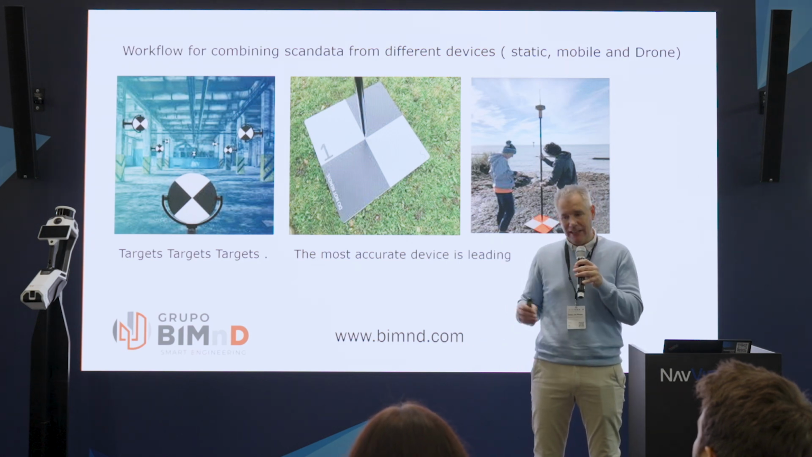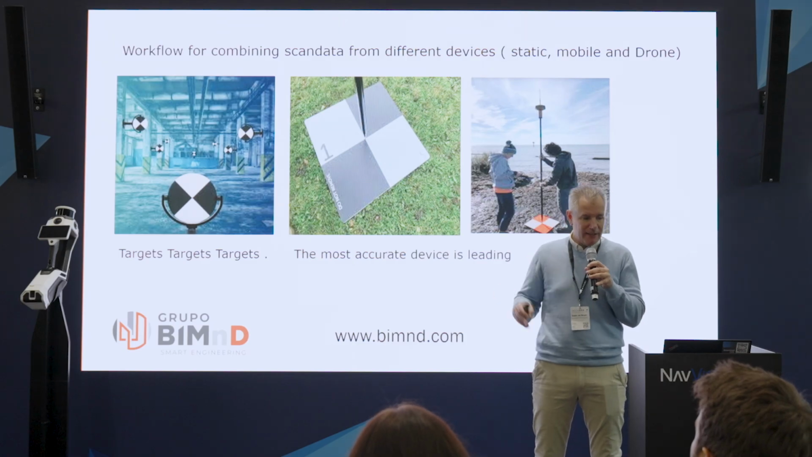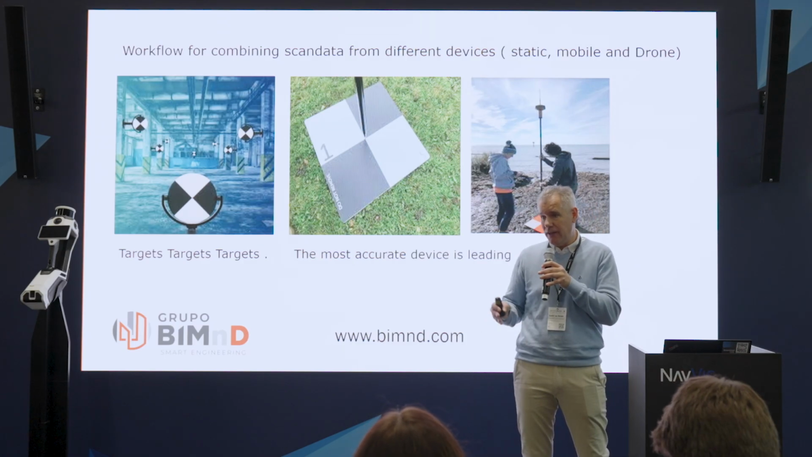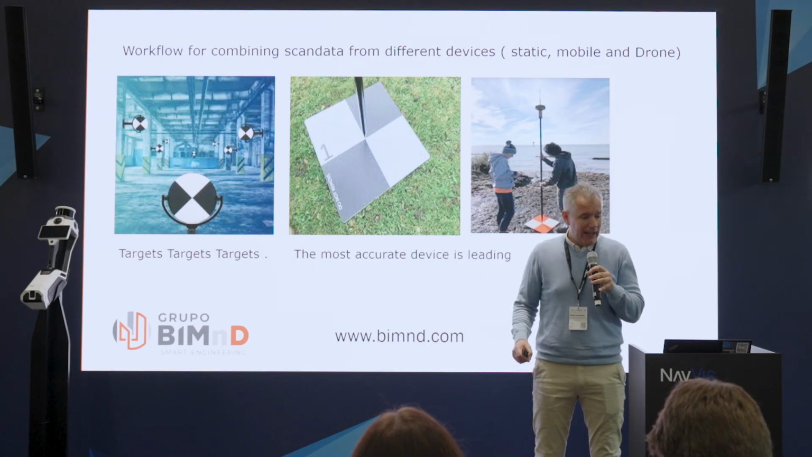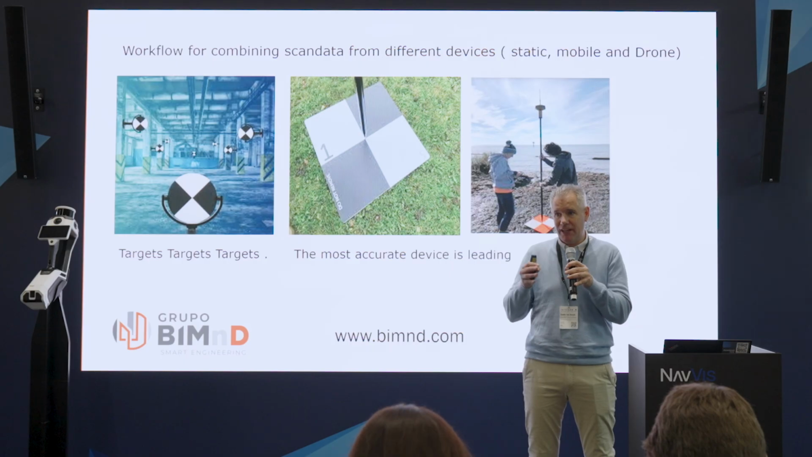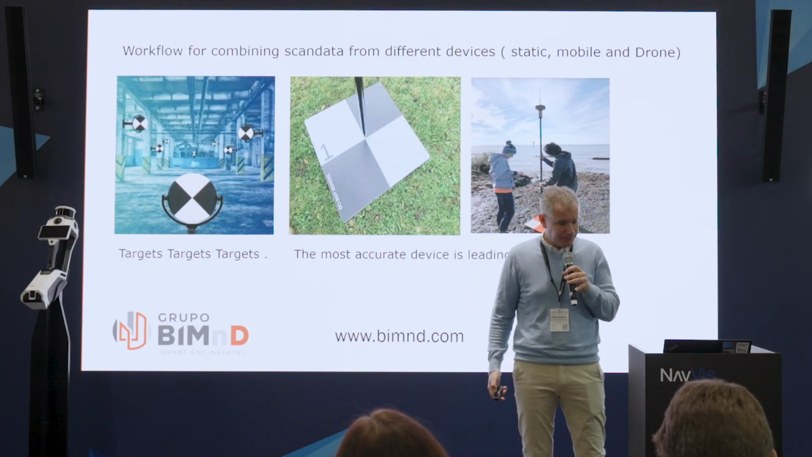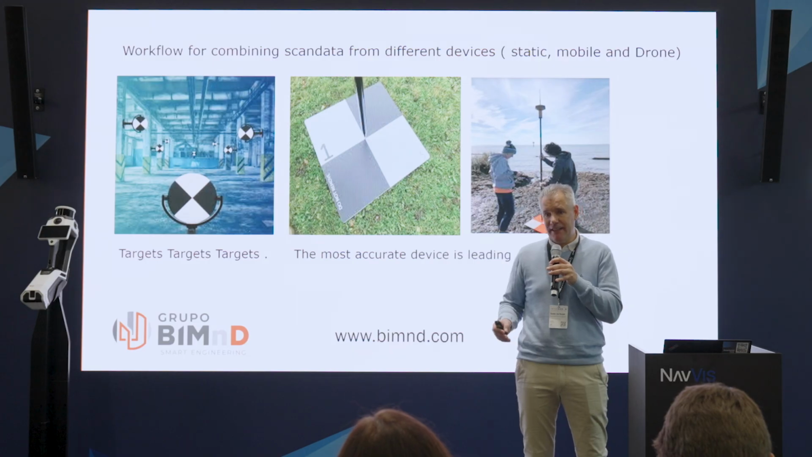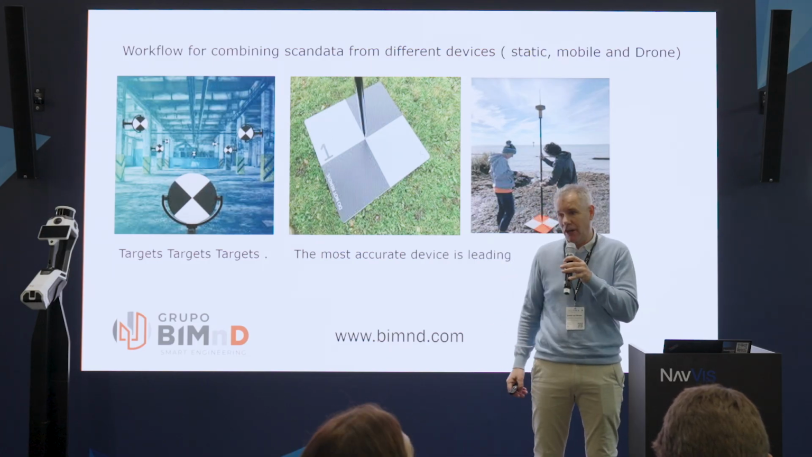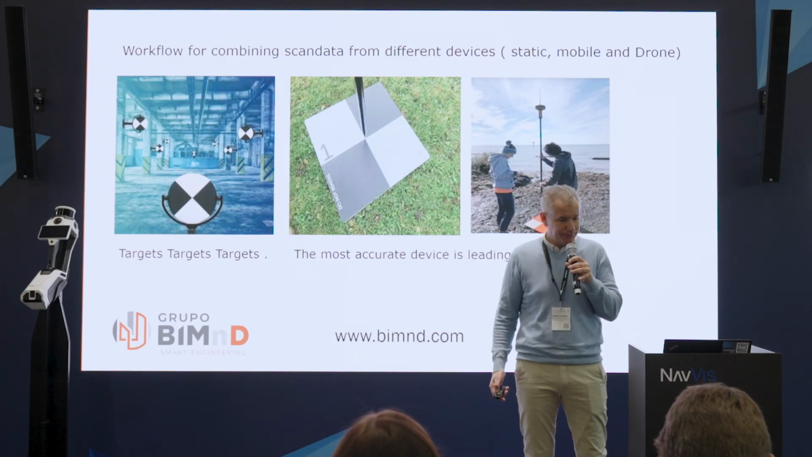For the targets, what we normally do is use the total station to make the coordinates of all the targets. And if it's outside, we also use the GPS to place the object in the local coordinate system. Then when you do the scanning, you have to make sure that every device captures all the targets, so that later on you can connect them in the right way.